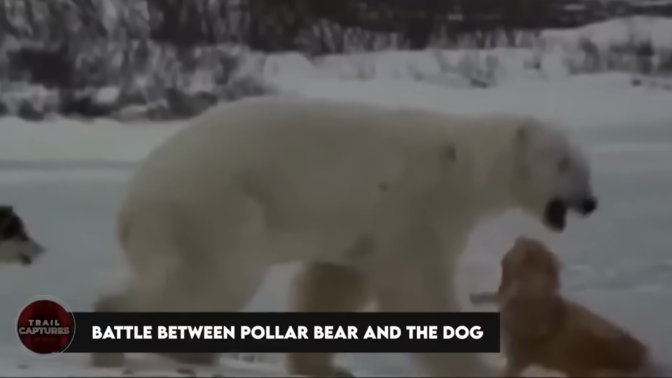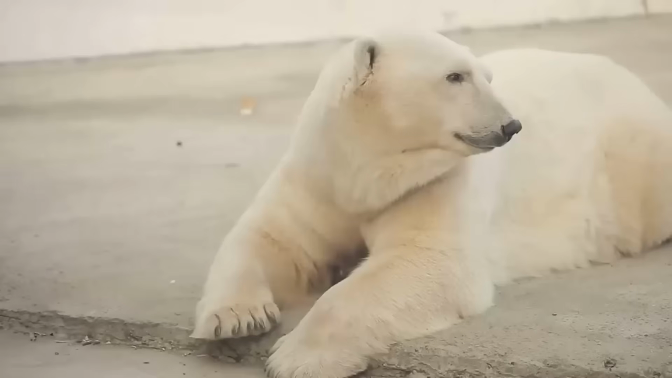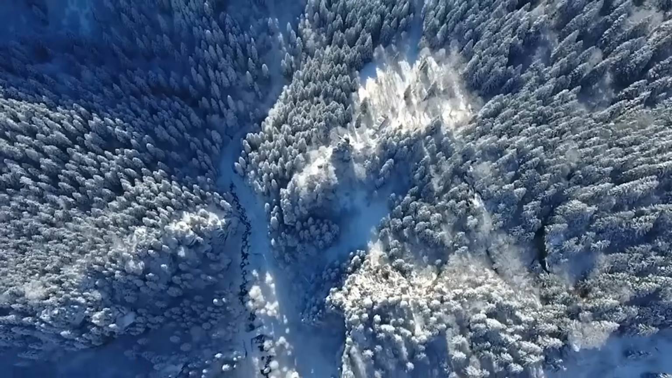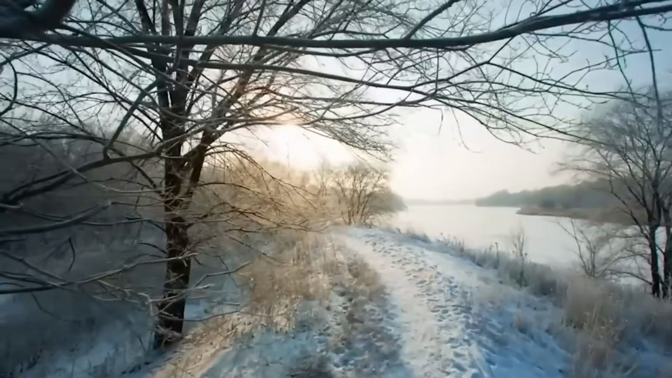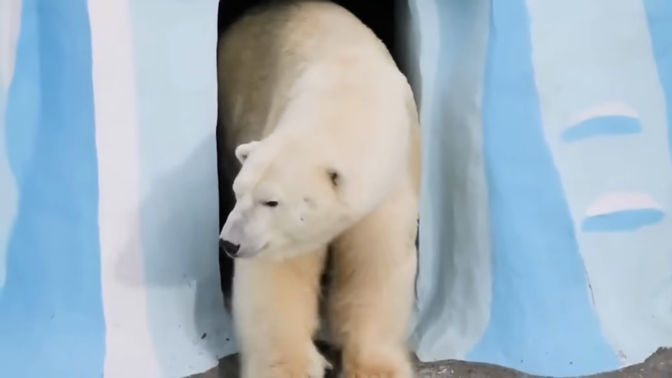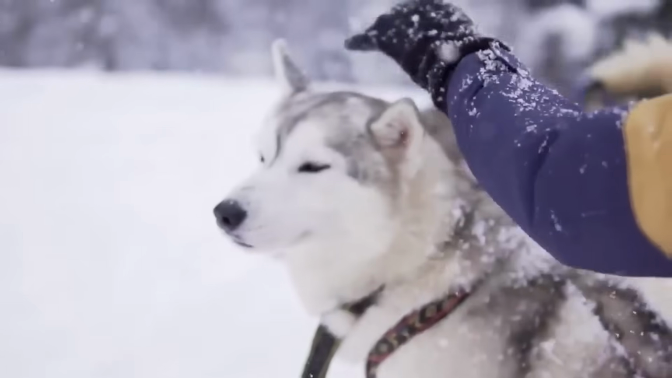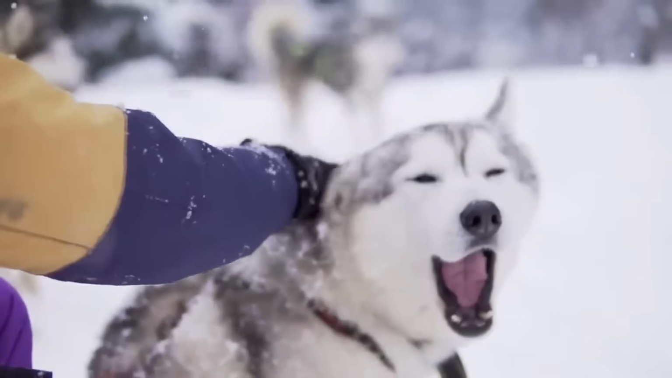Battle between polar bear and the dog. In the icy forest of the far north, a fierce battle unfolded between a polar bear and a husky dog. The forest was silent, except for the soft crunch of snow under their paws. The polar bear, massive and white as the snow itself, stood like a frozen mountain, its muscles tightened. On the other side, the husky, with its polished and graceful frame, barked bravely, ready to defend its home.